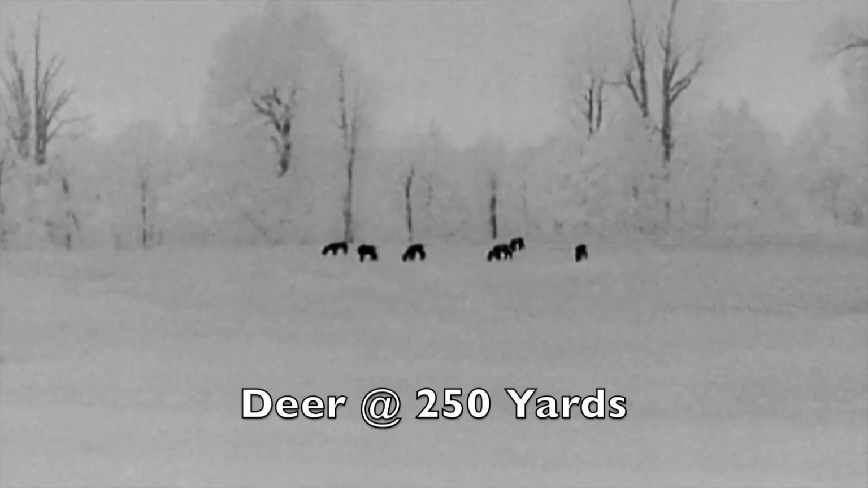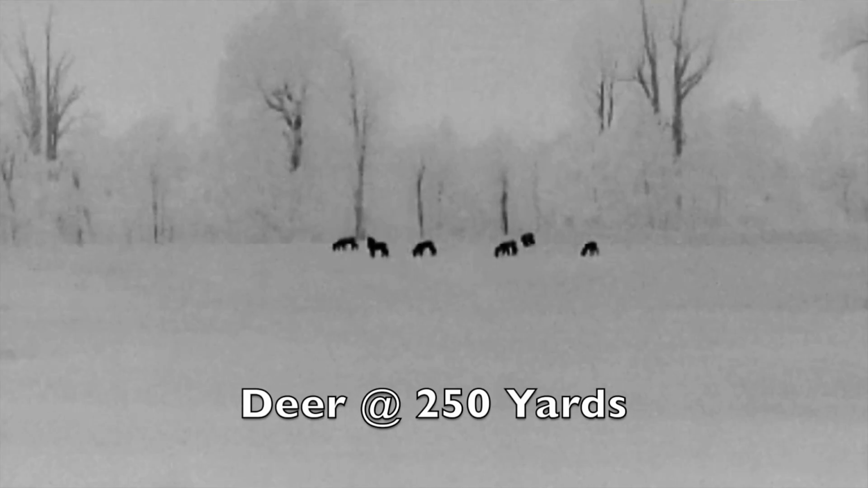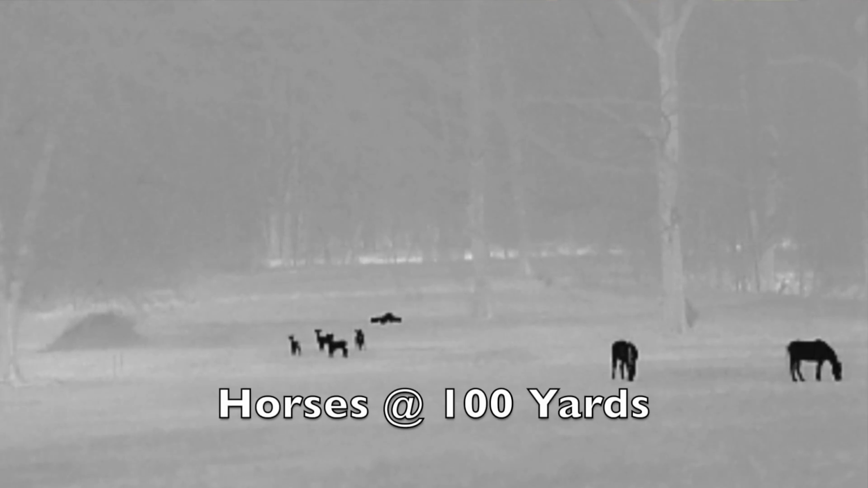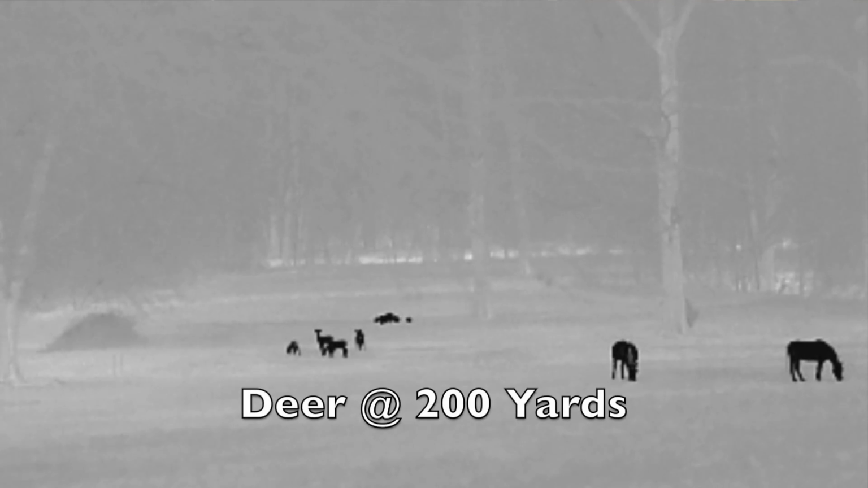And one of the big things on this model that I think makes it very important is that it does have the eyepiece diopter focus, which, if you wear glasses or corrective lenses, is where you want to focus first to focus the screen. But it also has a focusable objective lens, so you basically just turn this dial on the front and it focuses the lens. It has a 35 millimeter objective lens on it, which is why they call it the TM35. And again, 384 resolution, 17 microns, 50 hertz refresh rate.